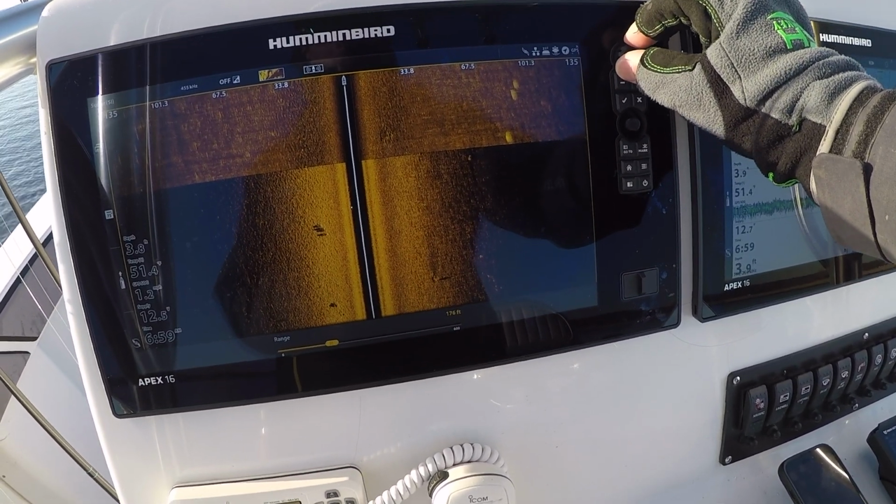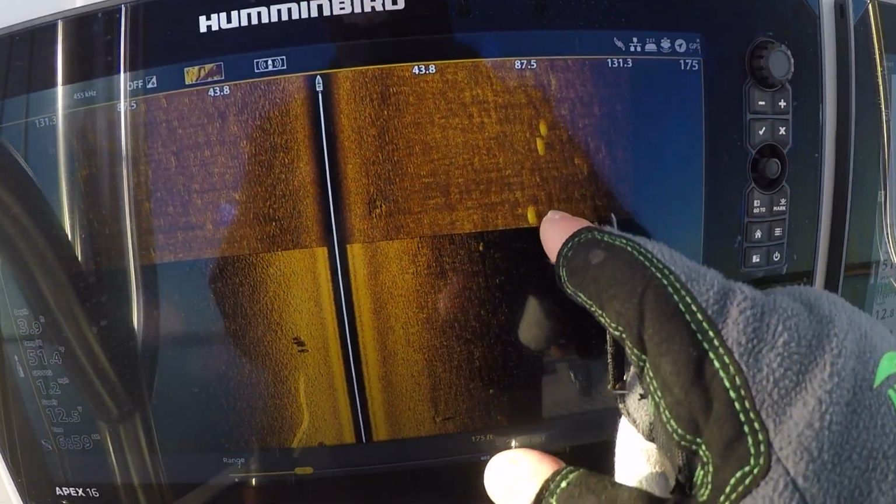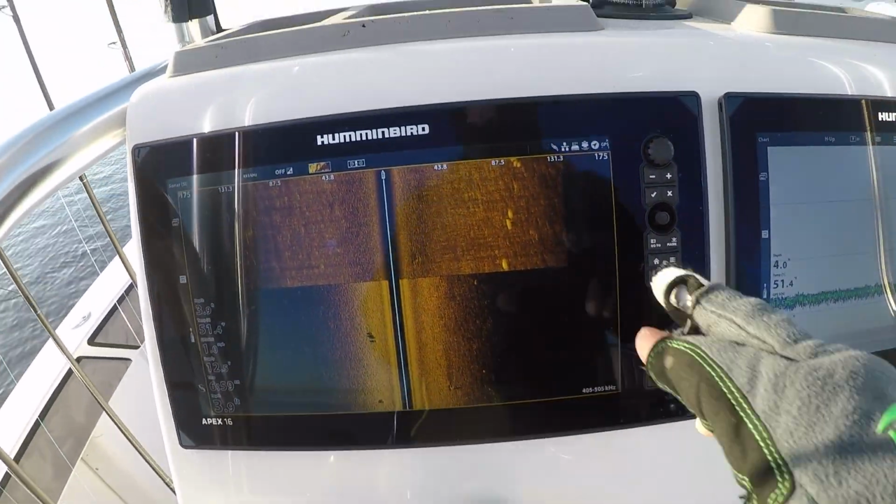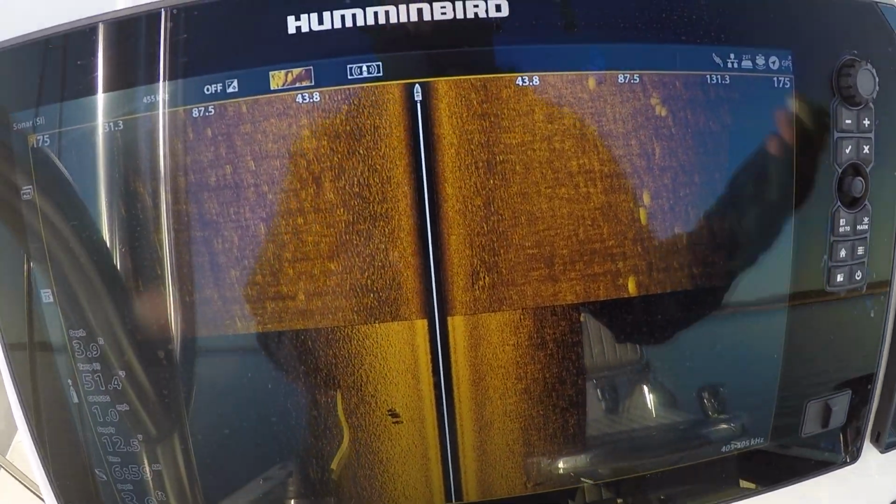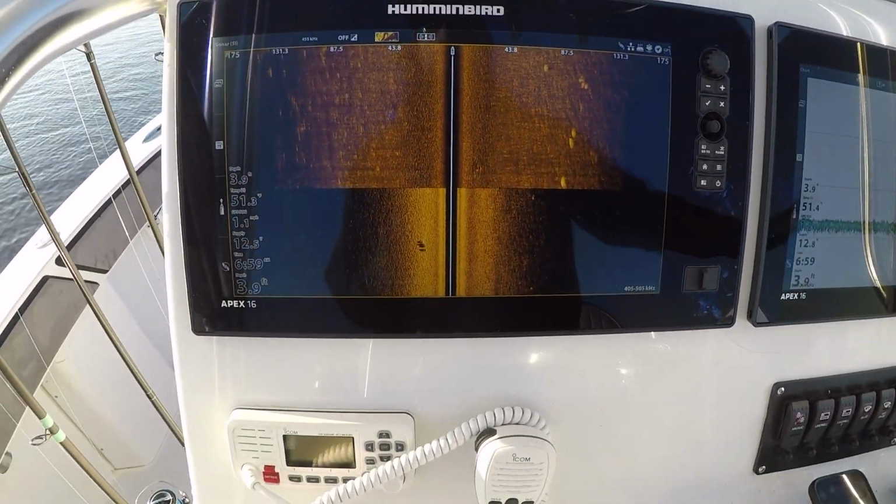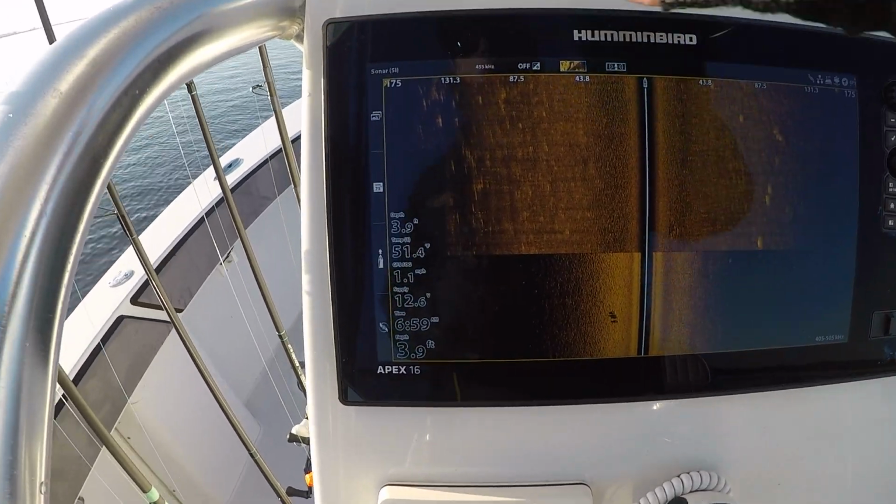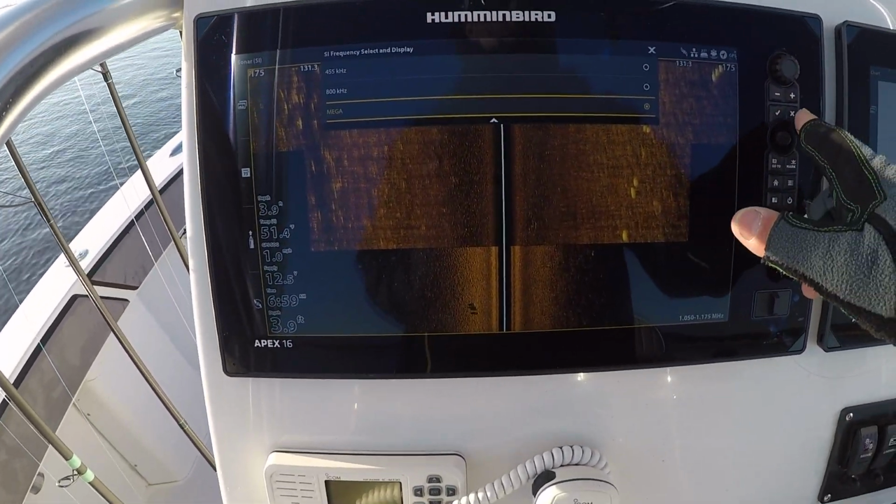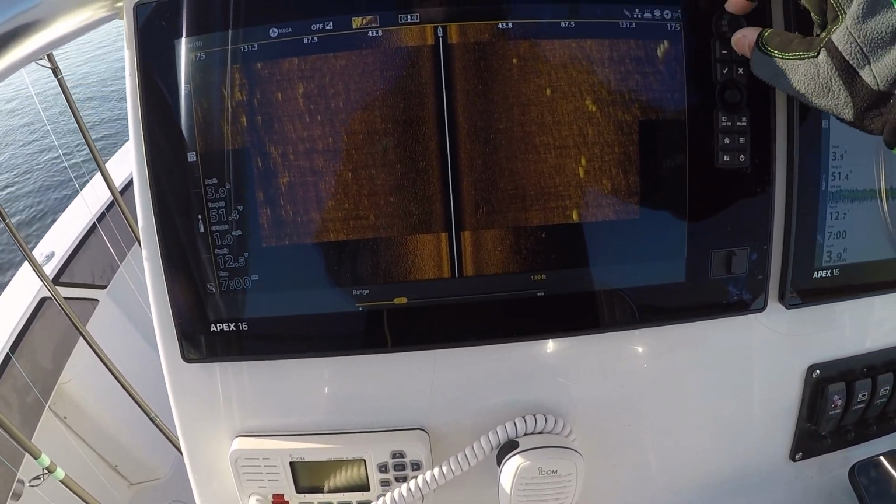Now I'm going to bring it out to, say, 175 feet, both sides of the boat. There's some marks right here. These are stripers. This is a sand bottom, so they pop really easily here. Now you don't get the same level of detail as you do with the mega imaging, but I can mark fish further out, scan out further. In a lot of situations, the 455 is really beneficial, but I do want to run sometimes on mega, so it's really easy to switch back and forth. Change my range.